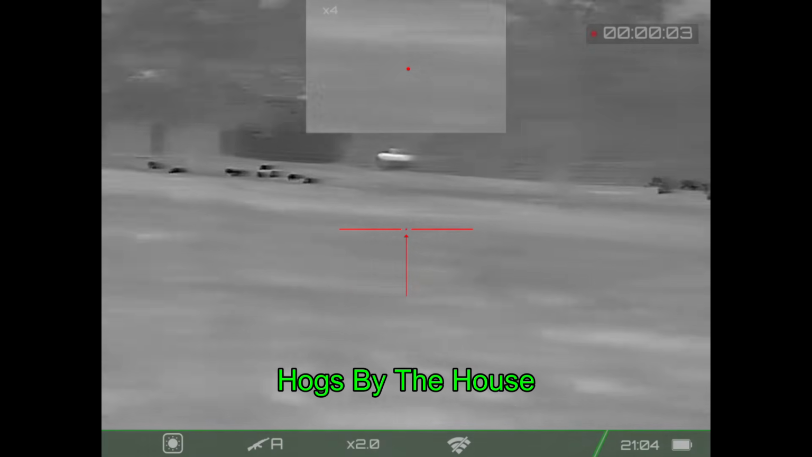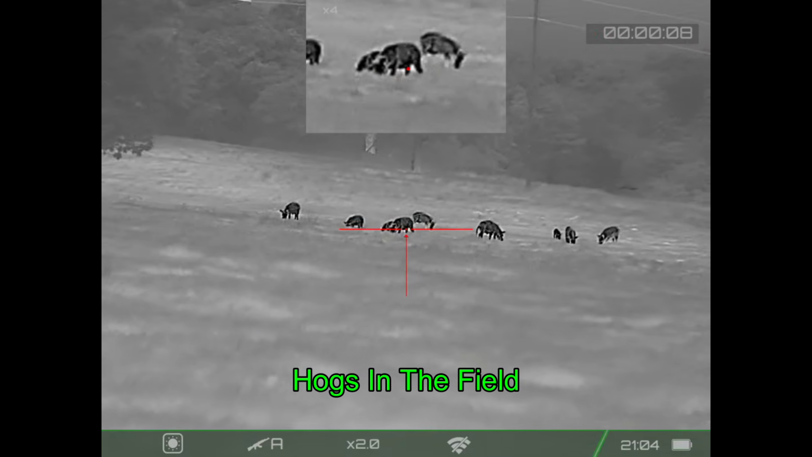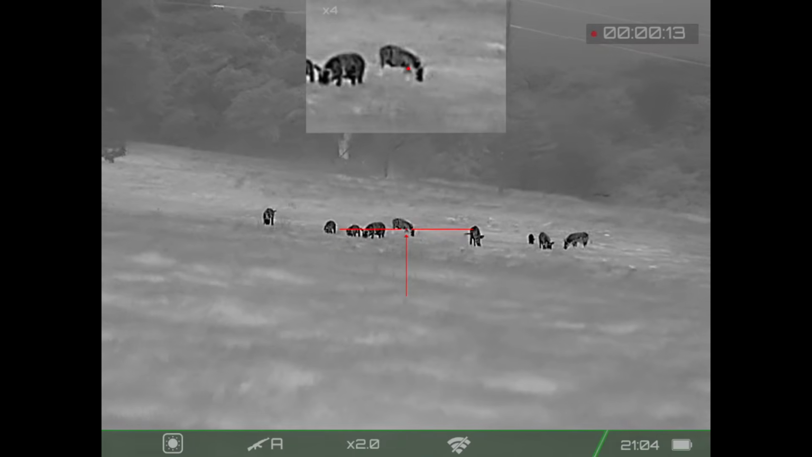Here we are. There are the hogs by the house. There's the second group of hogs by the shed. And then the hogs in the field. They appear to be the larger hogs. They're the closer hogs, and so those are the hogs that I'm going to approach.